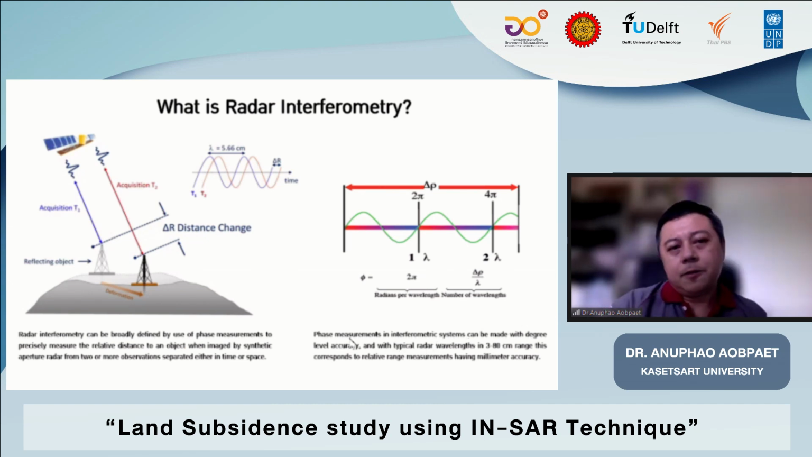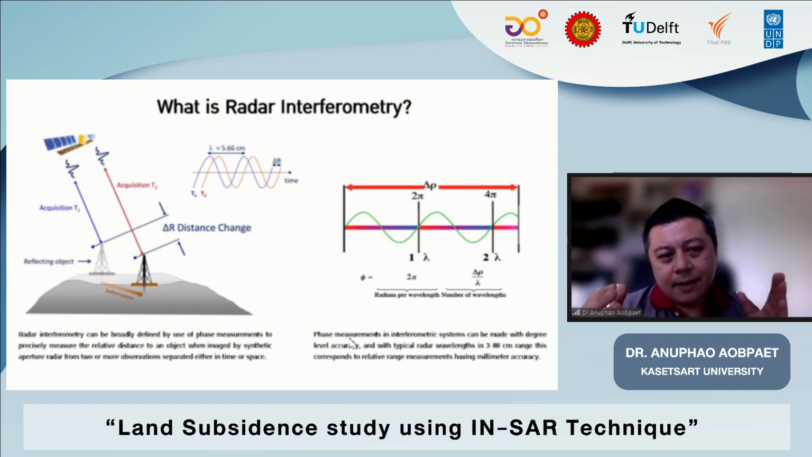And then, if we use two radar images, the first image is captured before an earthquake or some event that makes the Earth move, and then you get the other image after that event.